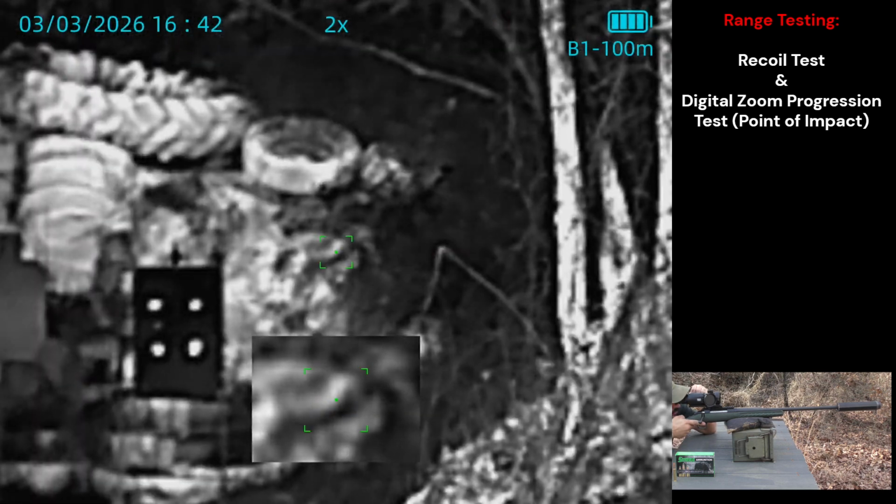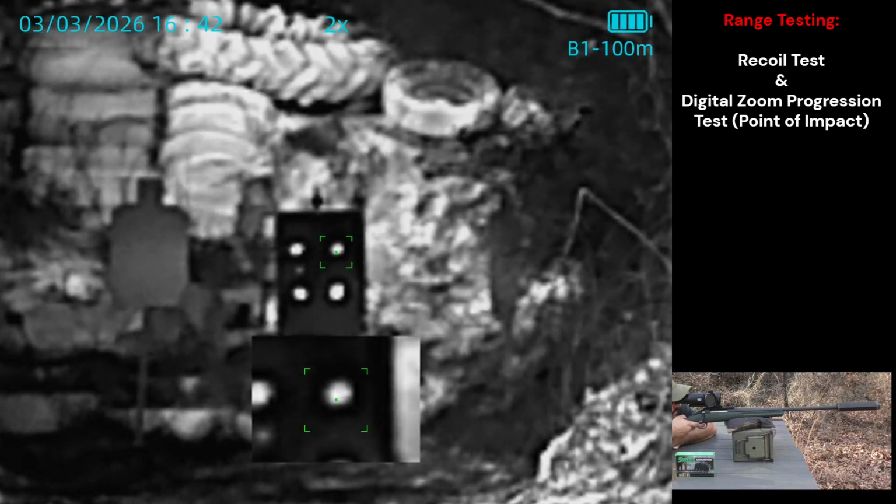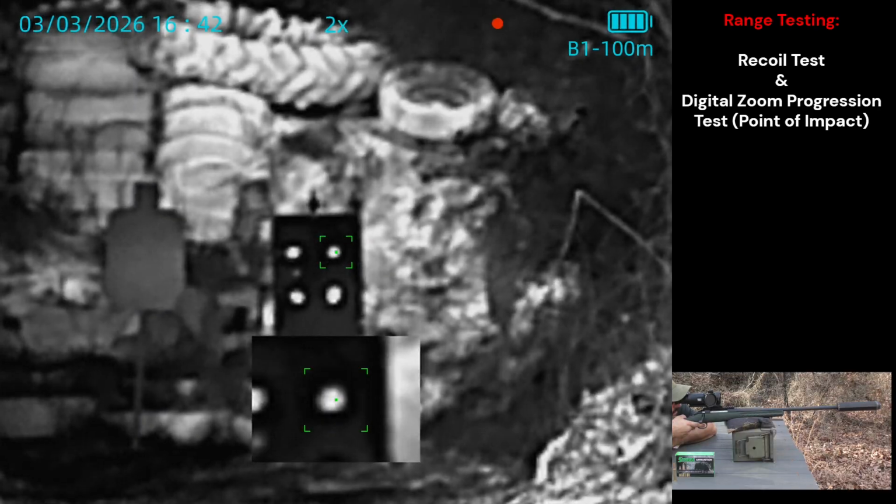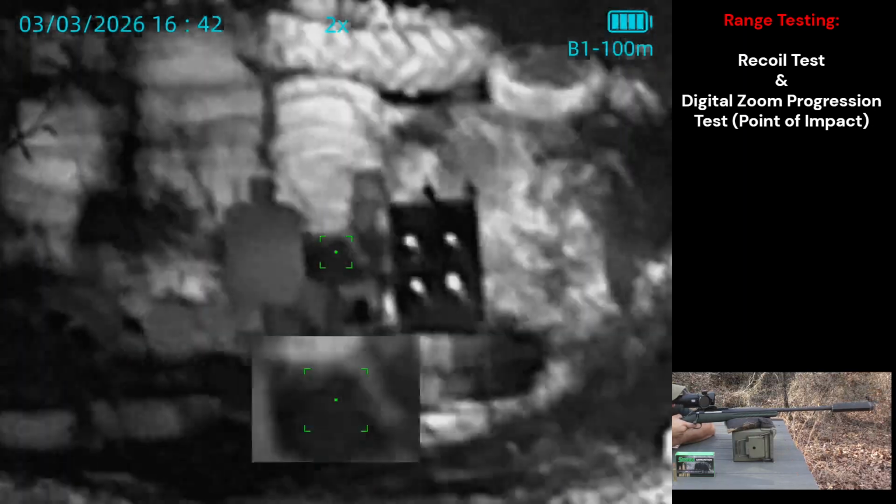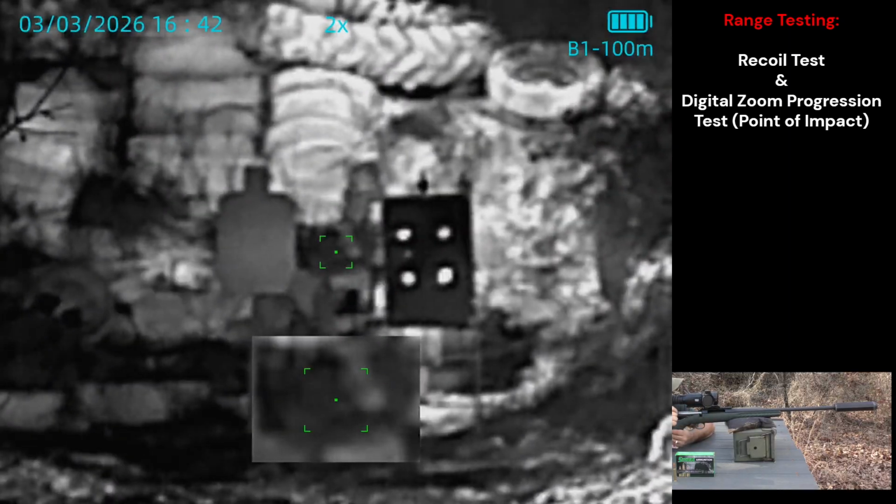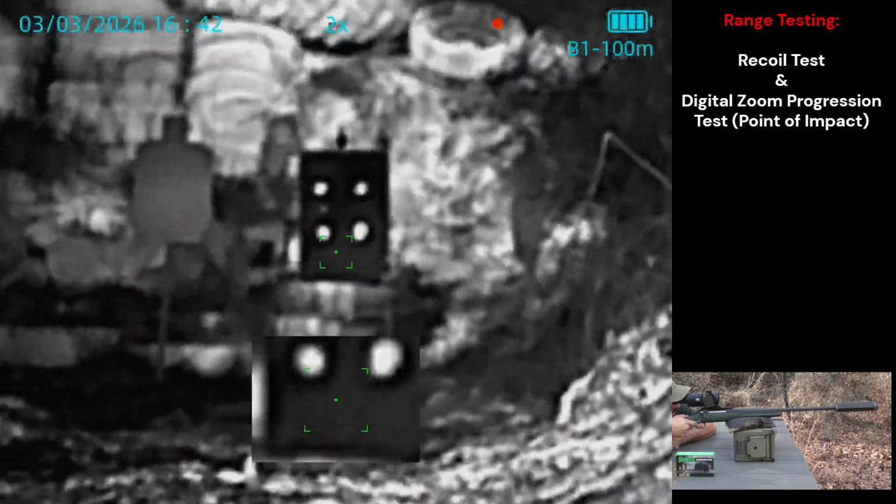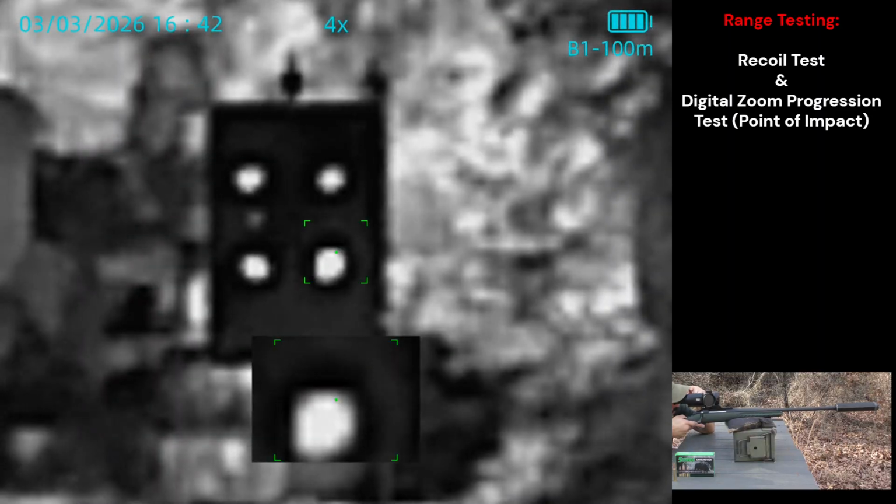Increasing zoom to 2 power. Increasing zoom to 3 power.